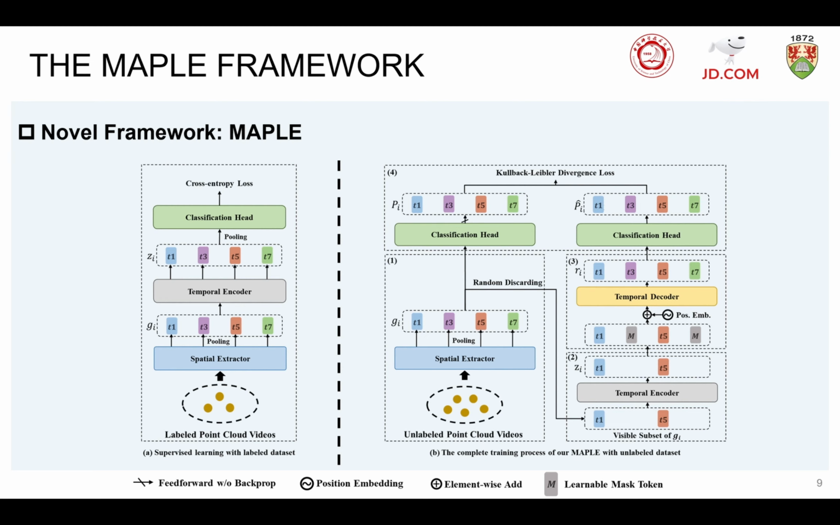Similar to the reconstruction process of an autoencoder, the spatial encoder encodes the point cloud video as a short-term local embedding feature GI. The temporal encoder of our MAPLE projects the visible subset of embedding feature GI into latent space ZI. The temporal decoder is responsible for reconstruction from the latent representation ZI and the learnable mask token M.